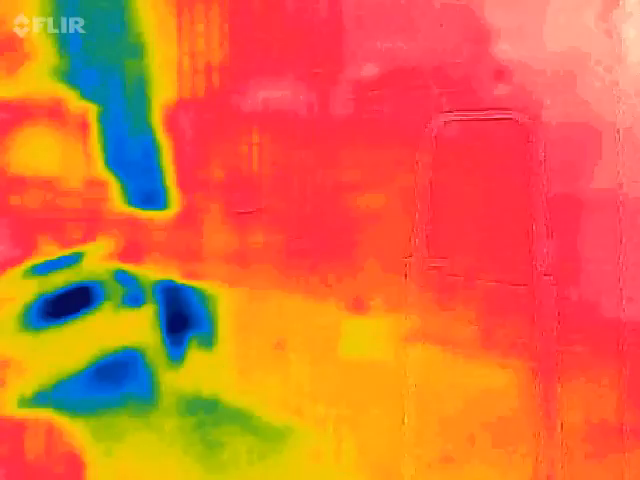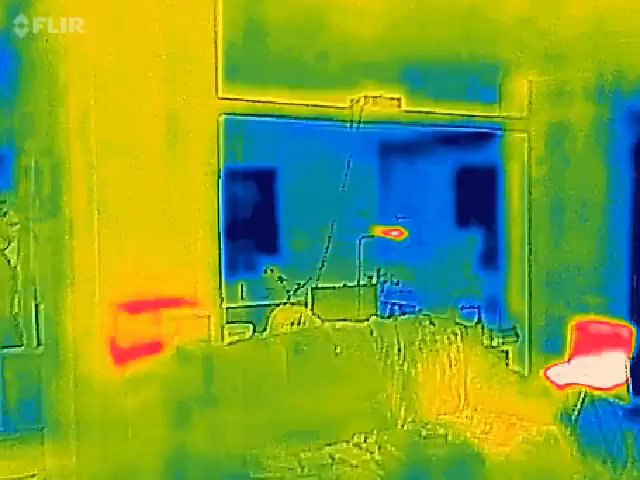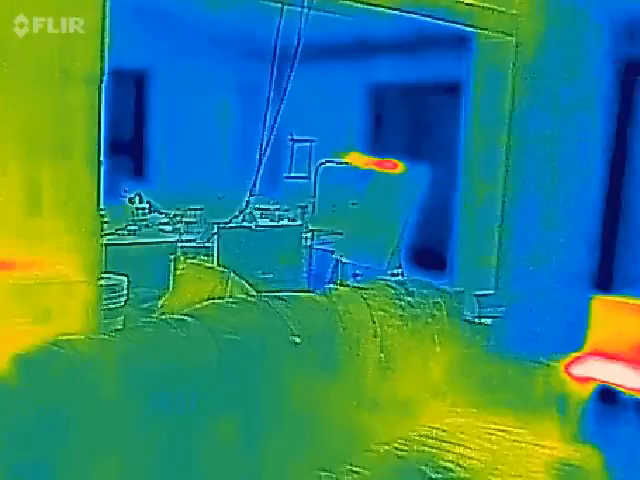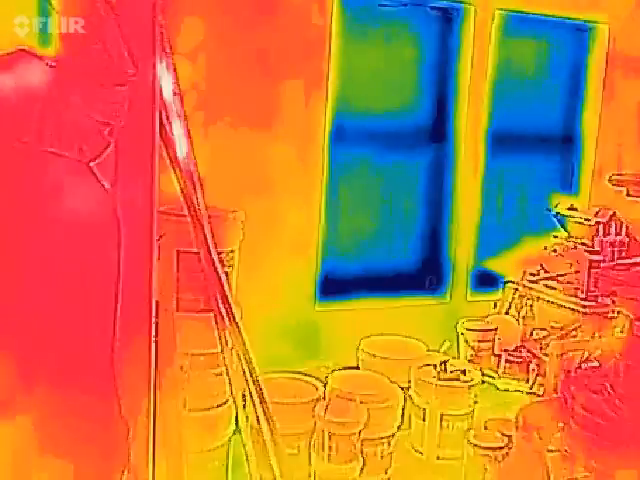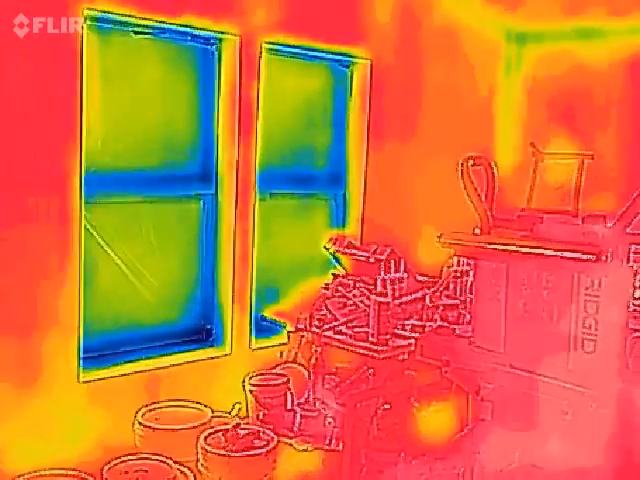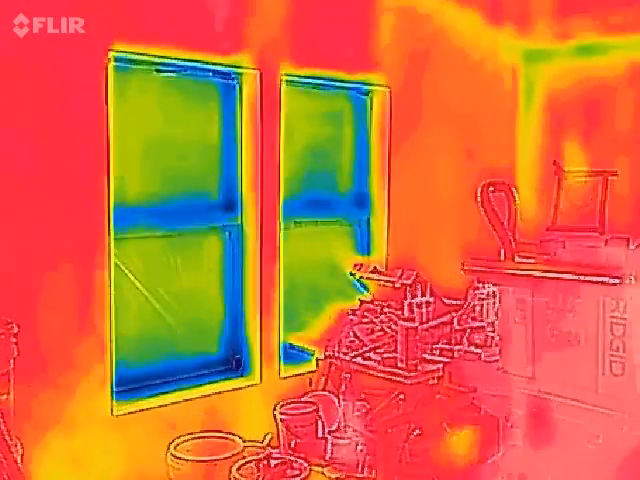All right. Well, I'll tell you that water closet, hot water heater closet is really leaking like a sieve. All right, well, you kind of got to let the camera adjust to what you're looking at so it can get the scaling right, you know, the colors and stuff.